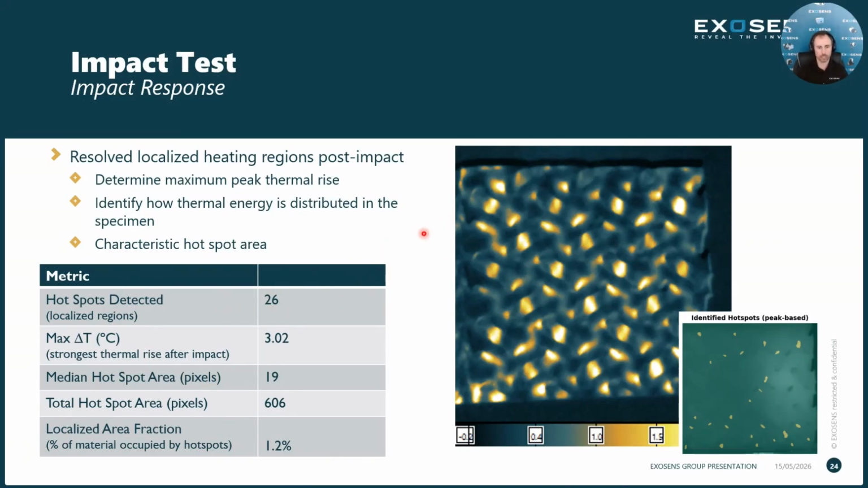Okay, we were able to identify how thermal energy is distributed within the specimen, knowing that a lot of these are more local and not as global. There was a max delta T, so the strongest thermal rise after impact was about 3 degrees Celsius. Something we didn't do here, but you could, is map out exactly where those hottest hot spots are located. So you could see where that hottest heating is taking place.